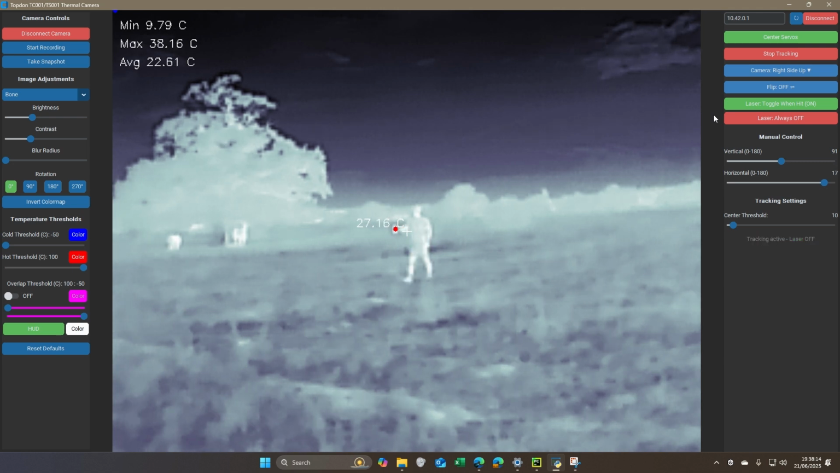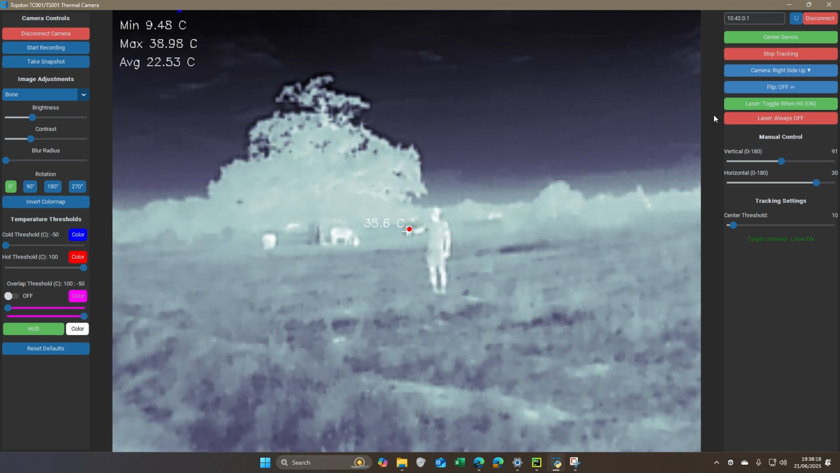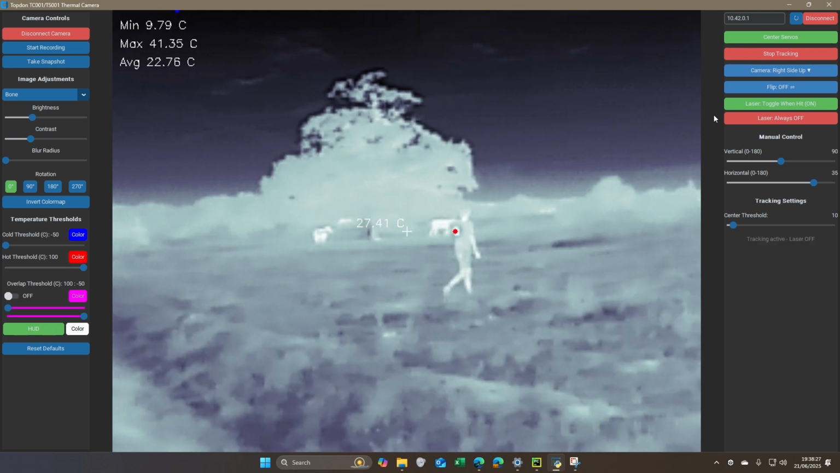So now I'm just making my way back. I'm going to be walking side to side, holding the jar in front of me. It's not as warm as it used to be, so I might be losing a few heat signatures to the surroundings. So walking side to side, the camera's still following me.